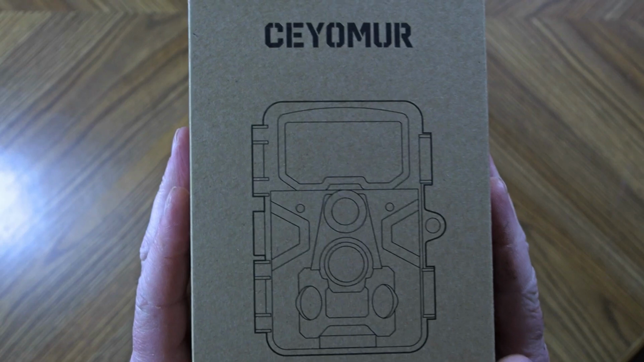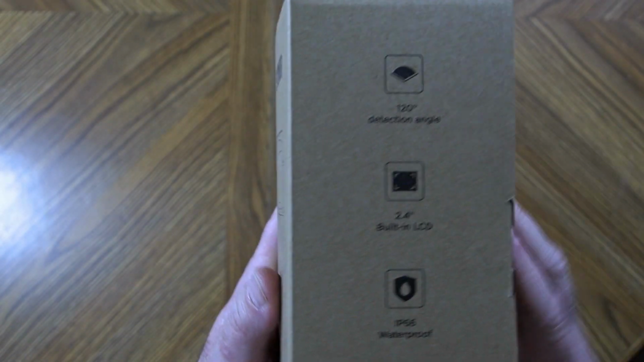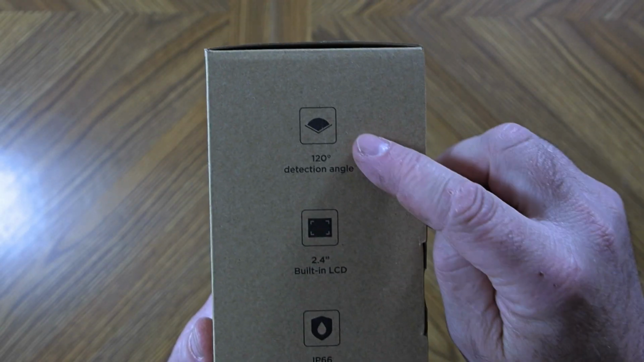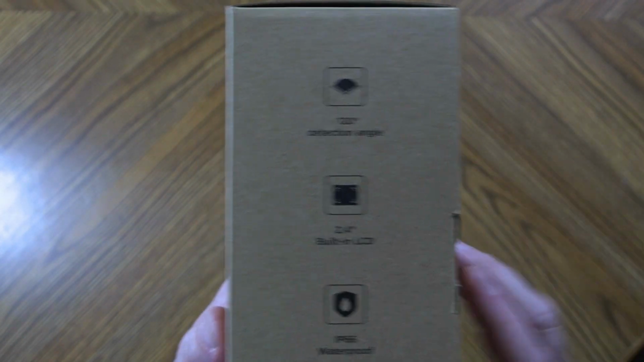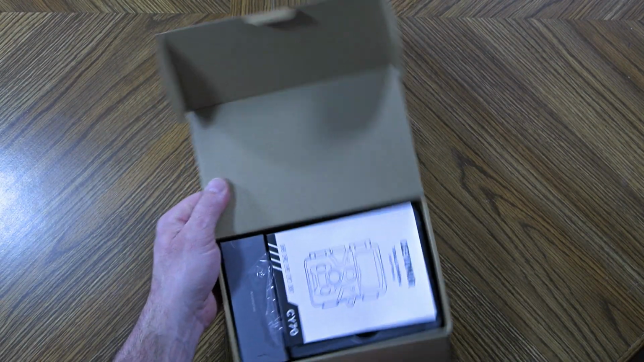So it is the Ceyomur, it's the CY70. It does have a 120 degree, that is the detection range. I want to correct myself, I may have said the camera lens is 120 degrees. It's actually the PIR sensor, or the detection range is 120 degrees. So let's get into the unboxing here.